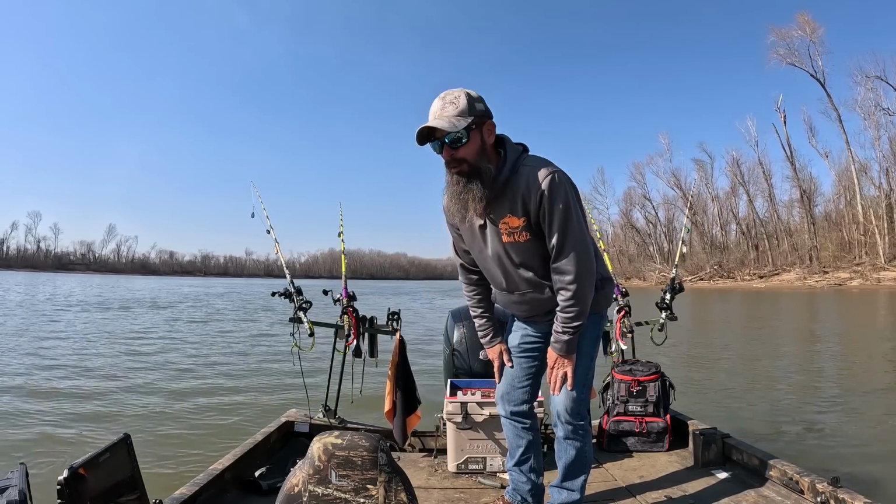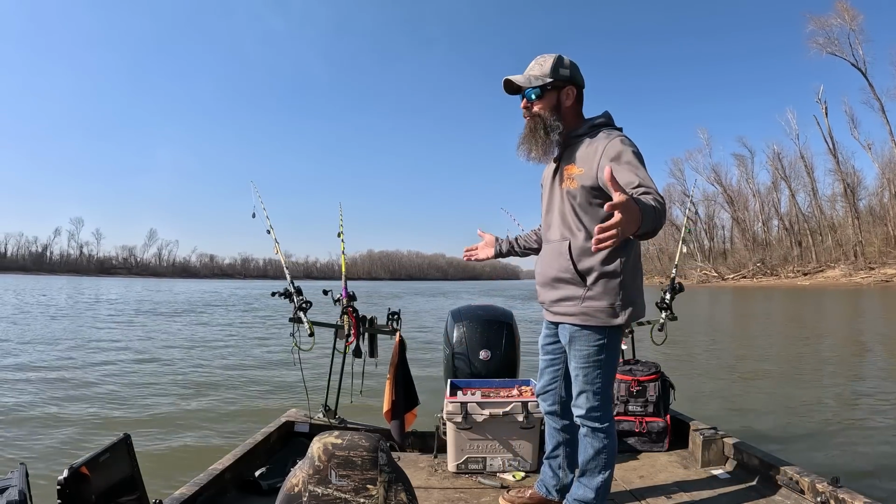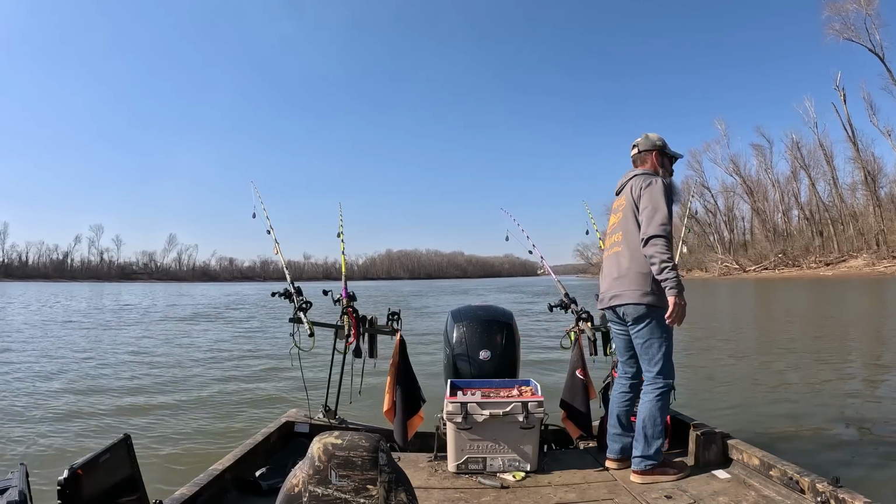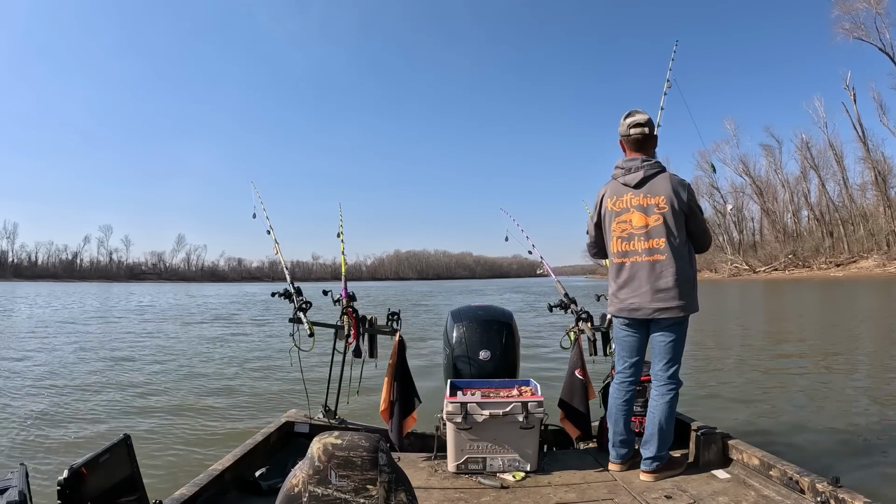But I'm parked on the ledge and that structure is right at the bottom of the ledge. So that's usually, that is a recipe for success. Usually.